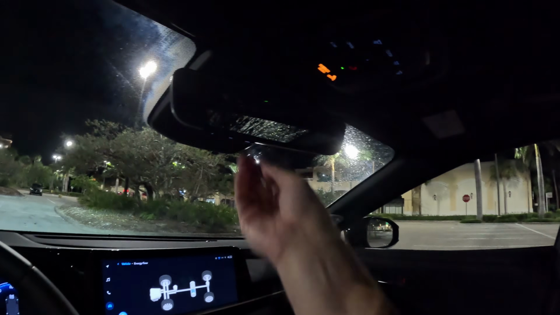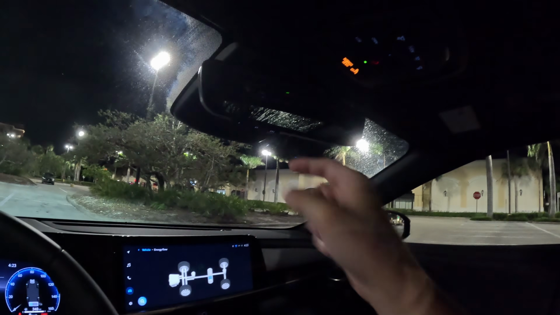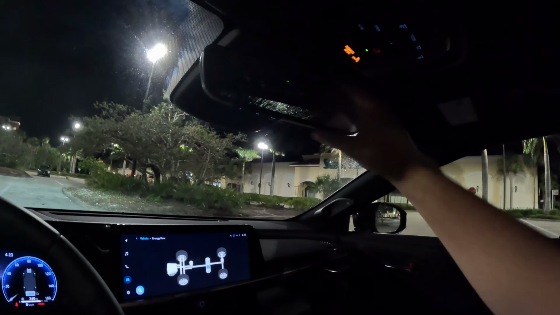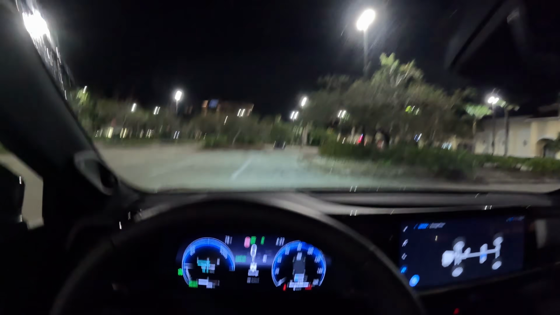Can't tell you the quality of the digital rearview mirror. I don't believe there's one available in the Crown. I'll fact check myself if that's the truth, but it seems quite strange on a $50,000+ car we don't have a digital rearview mirror here, nor do we have a head-up display. So that's, in my opinion, kind of lacking here. That would have been awesome to review at night for you guys as well if it were available.